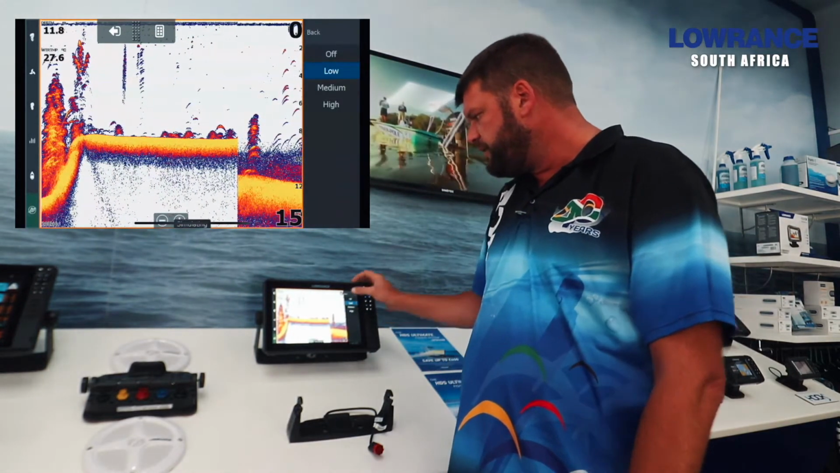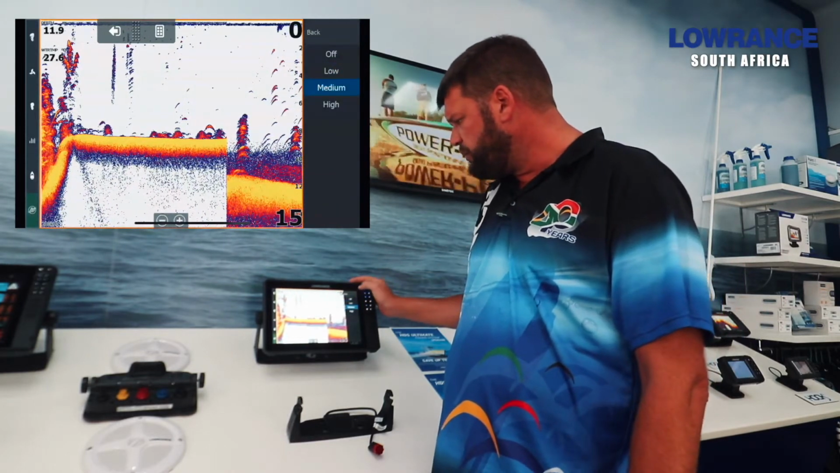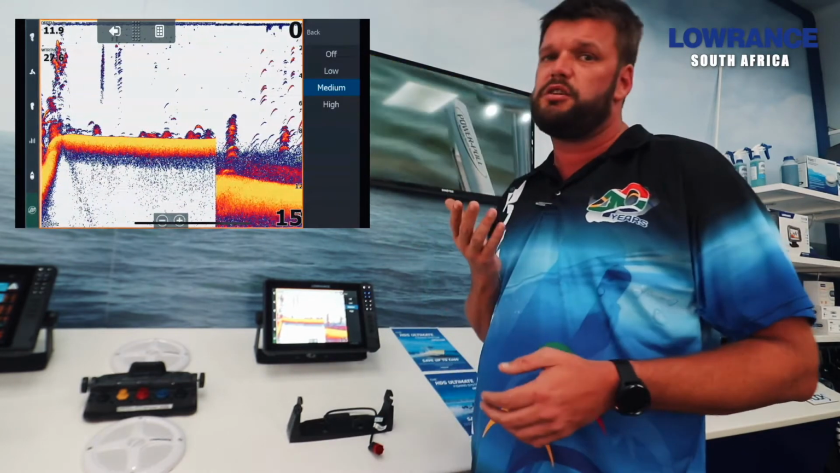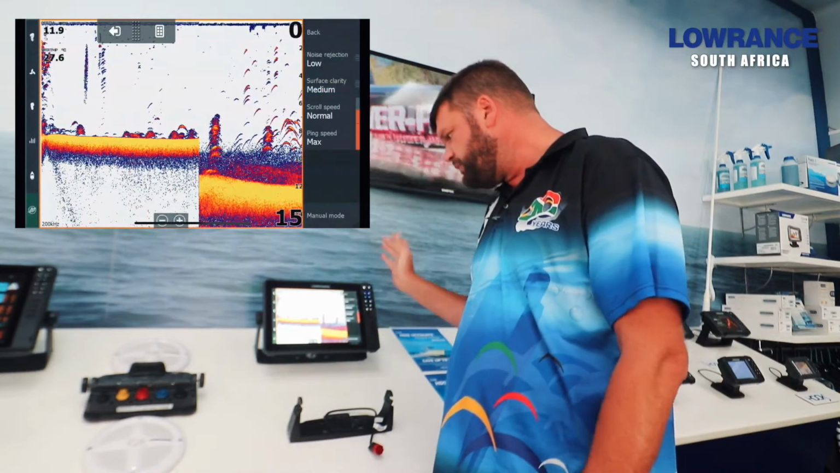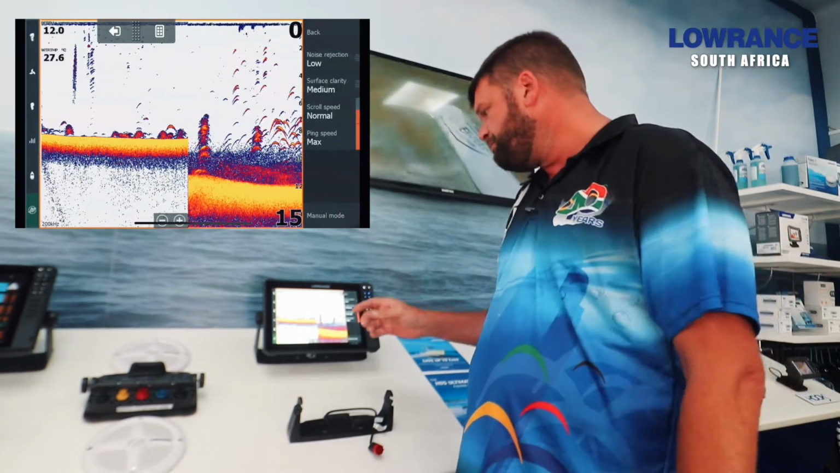Surface clutter, this is the bar that runs on the top of the screen. We generally put that on medium to take away a lot of the clutter, but we don't want to take away too much because we don't want to lose the fish targets for fish that are sitting just under the boat. Ping speed we leave on maximum because we want as much information as possible.